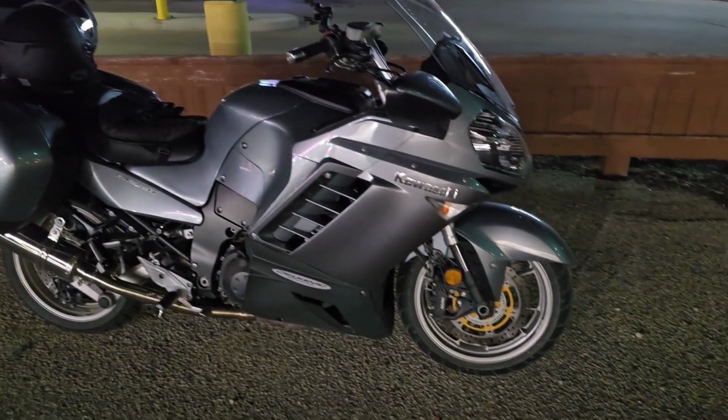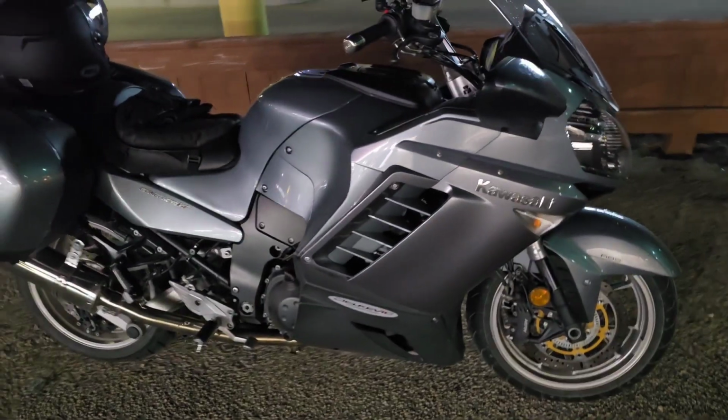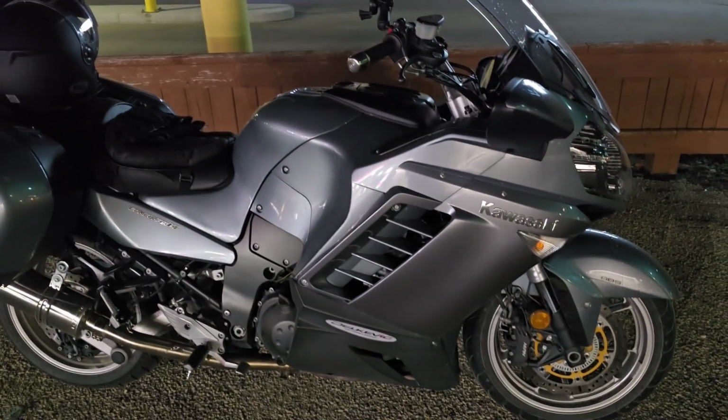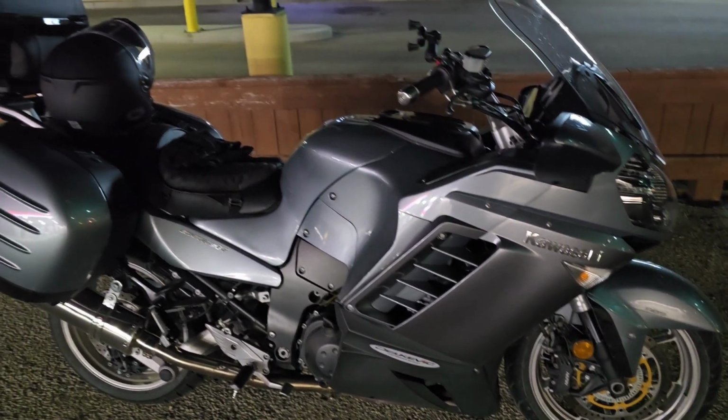Just a perfect bike. I will say that I've done a lot of mods to this bike to make it more comfortable, and I'm going to talk about that on this video. Hope you guys enjoy this.